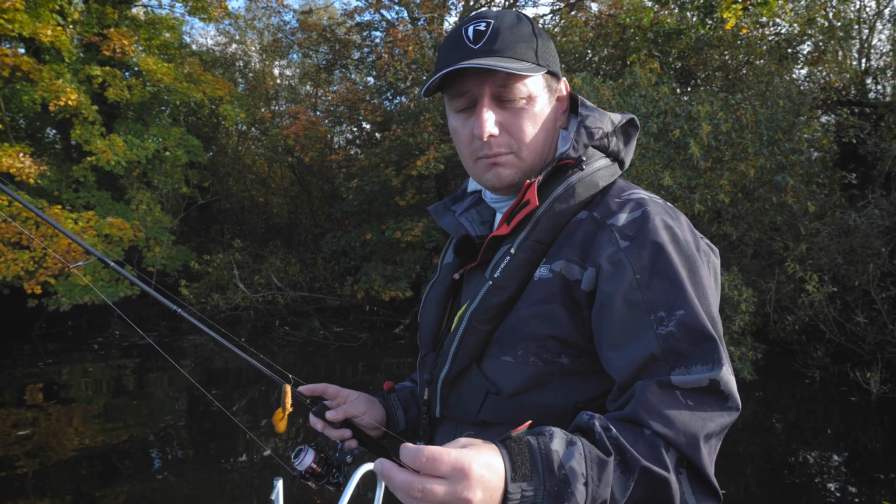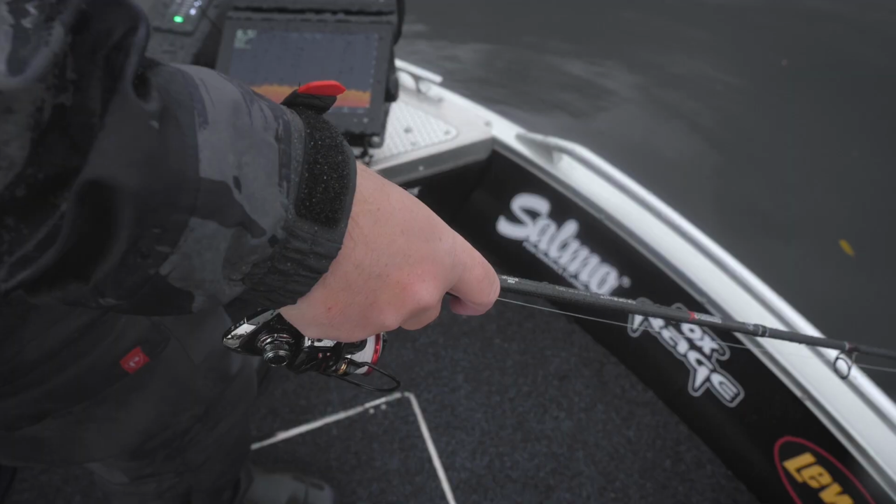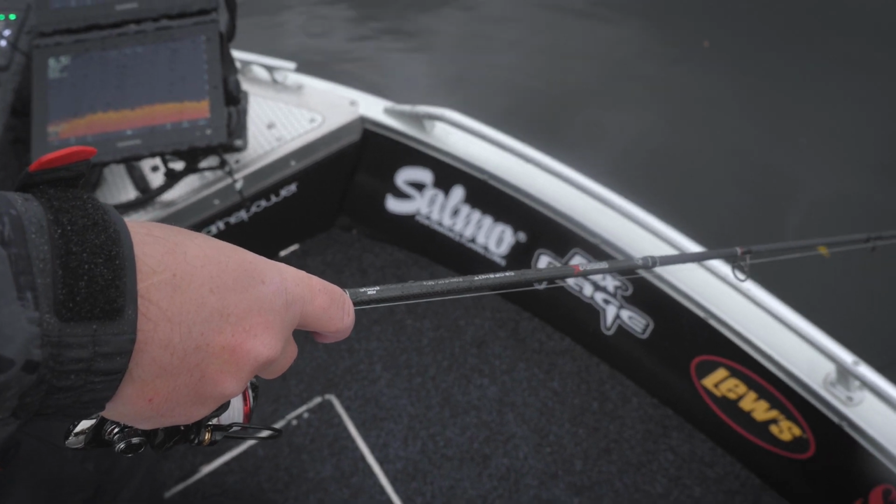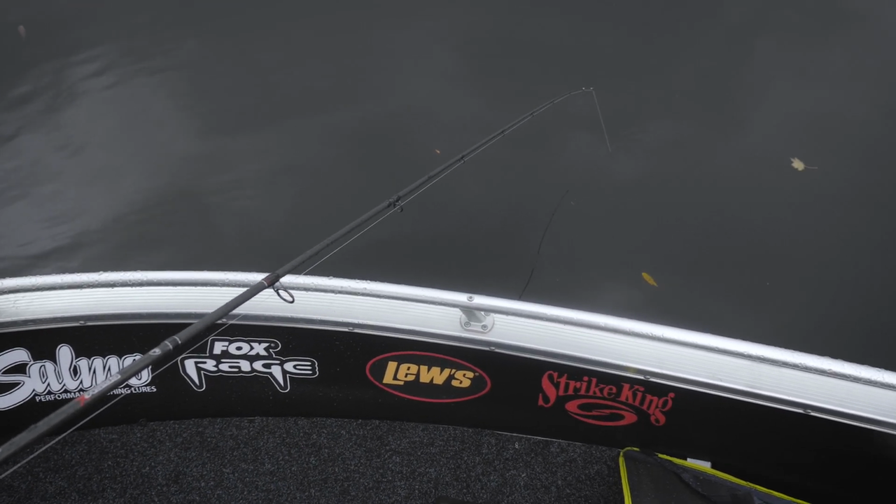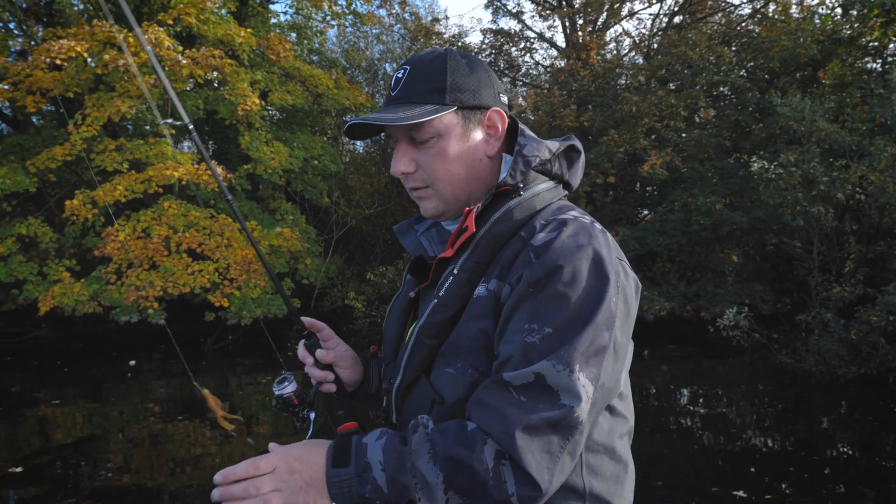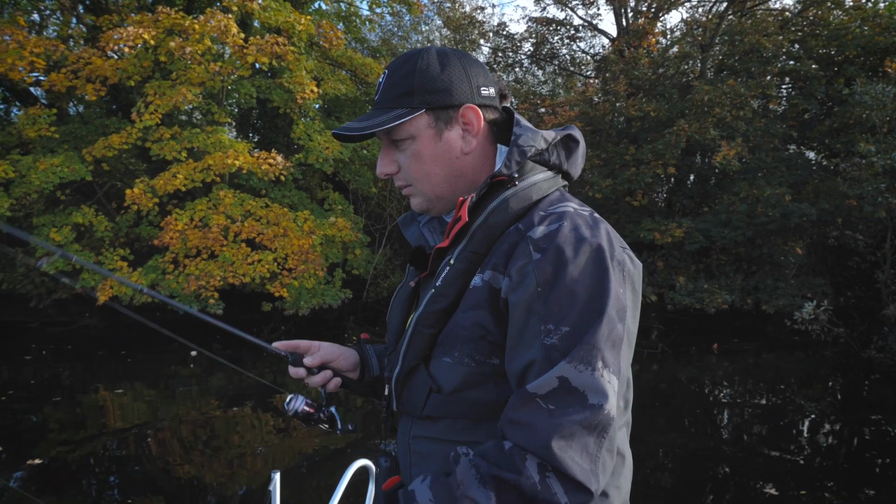So obviously any rod can be used for drop shotting, but this is a dedicated drop shot rod. It's a specialist tool, and I've got to admit, I'd highly recommend one now. After seeing those fish feed like that, how sensitive they can be and how delicate they can be, I'd definitely recommend a dedicated drop shot. And the Prism X rod is just the perfect price point as well. It's a perfect balance between quality and price. Absolutely awesome little rod that I might be keeping.